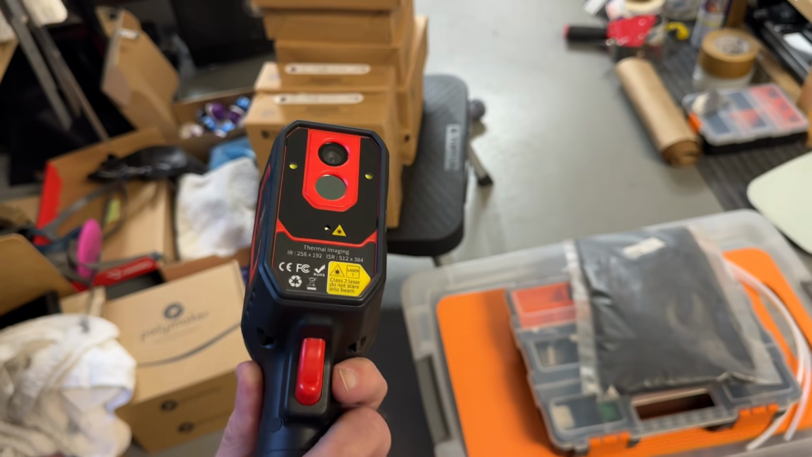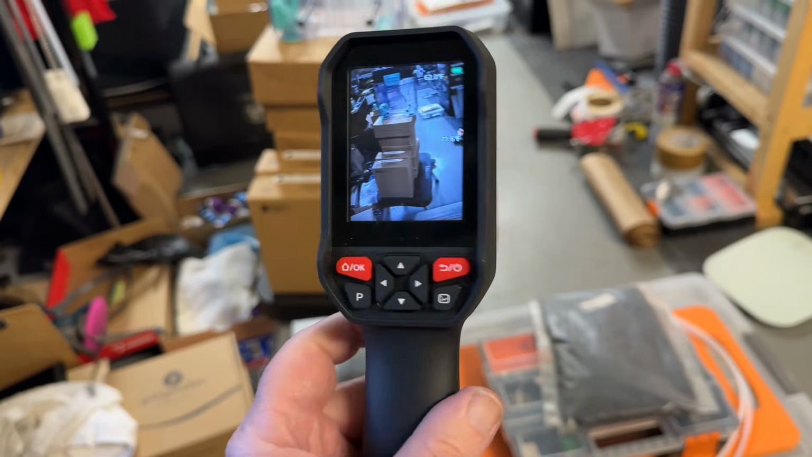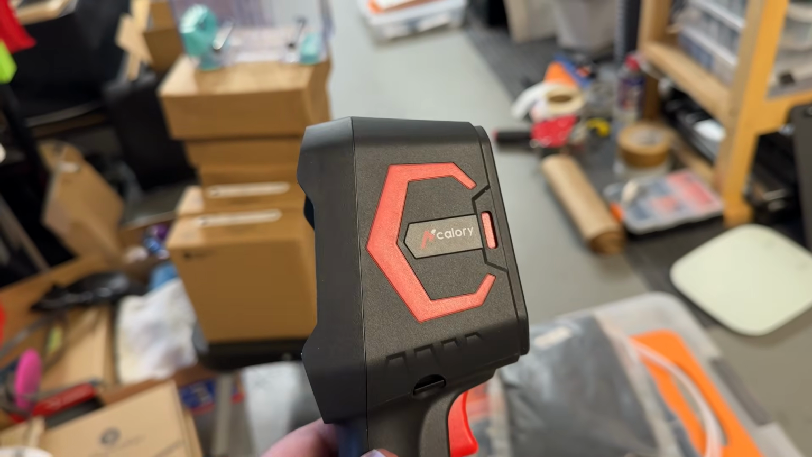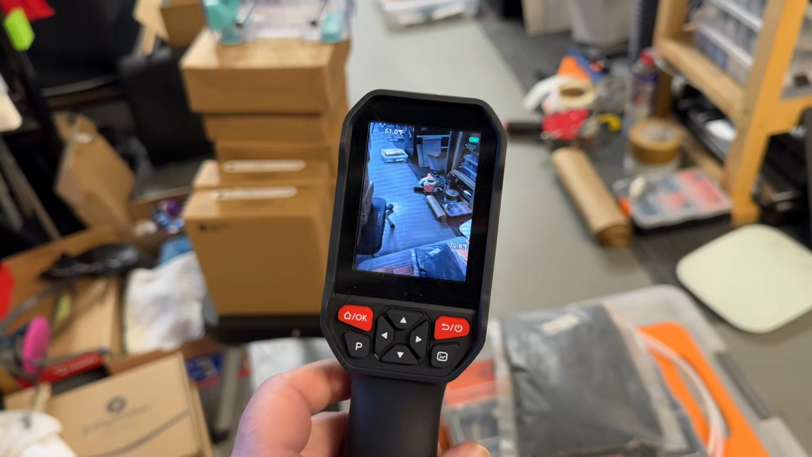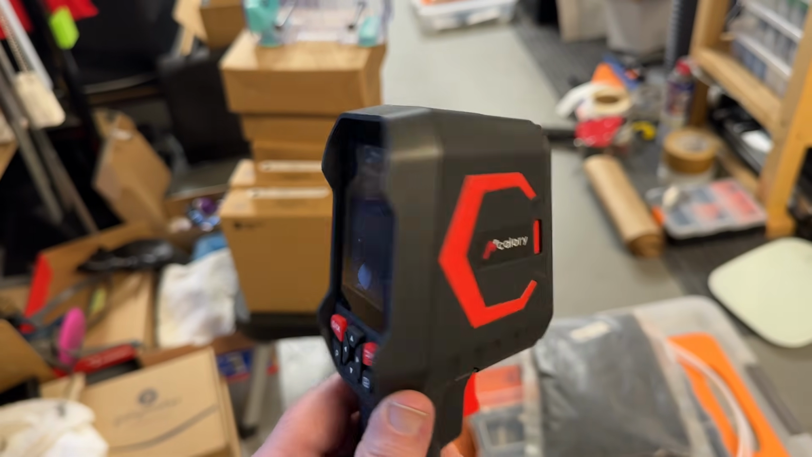Wanted to go over and share with you something that I was given to review. It is another item from Hcalory. I've really been happy with Hcalory's stuff. I love their diesel heater. I've shared that one with you before. And this was just one of those things that I thought, man, that's really cool.